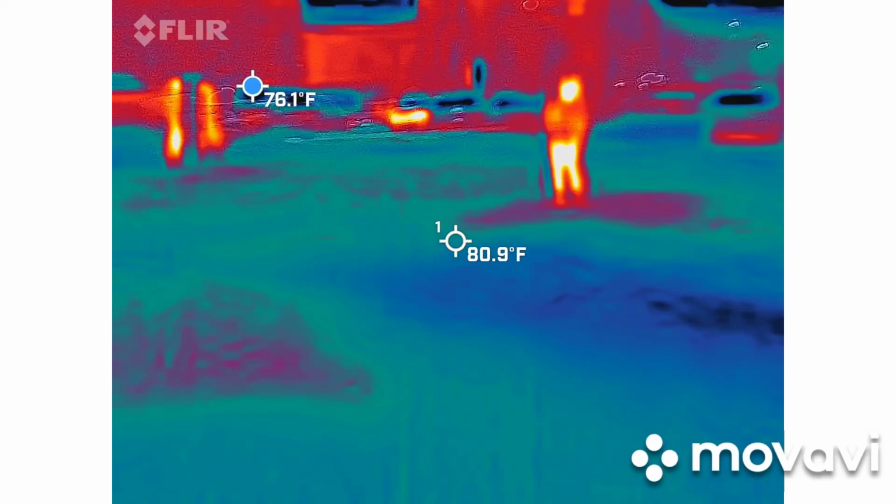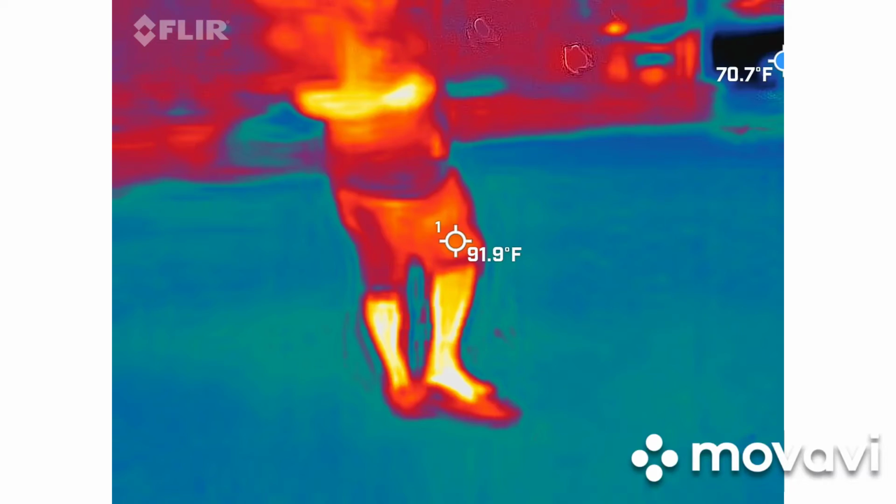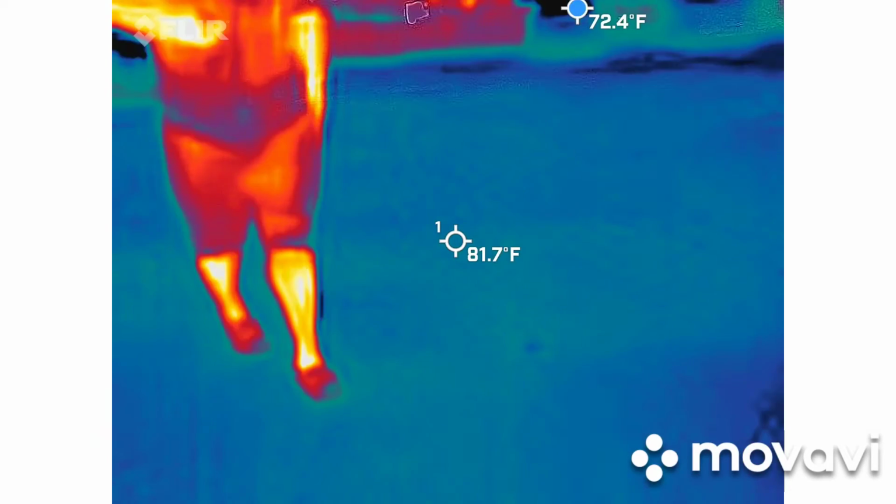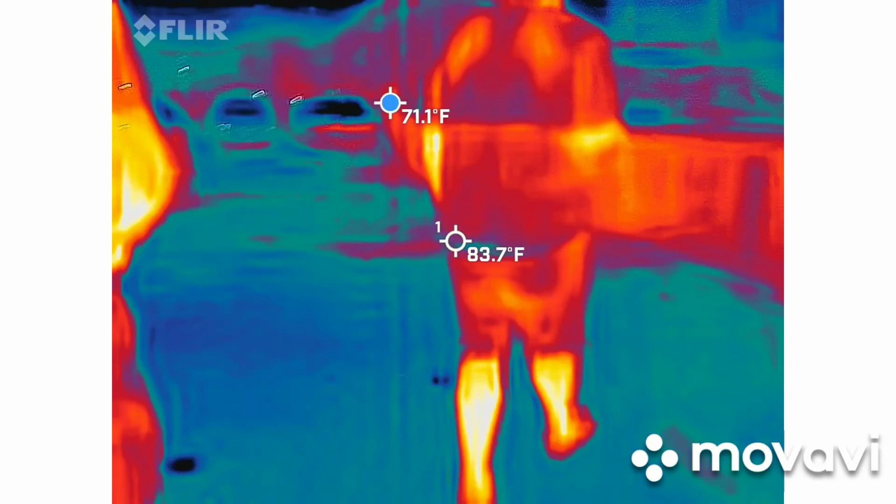Perfect. Yeah, that's the only entrance and exit, so if you're filming that car as they get out, just kind of be casual with the cell phone. Got it. Beverly's is a little bit more difficult to hide. Yeah, there's a 7.6, that's a pretty decent reading. Yeah, that's the only entrance and exit.